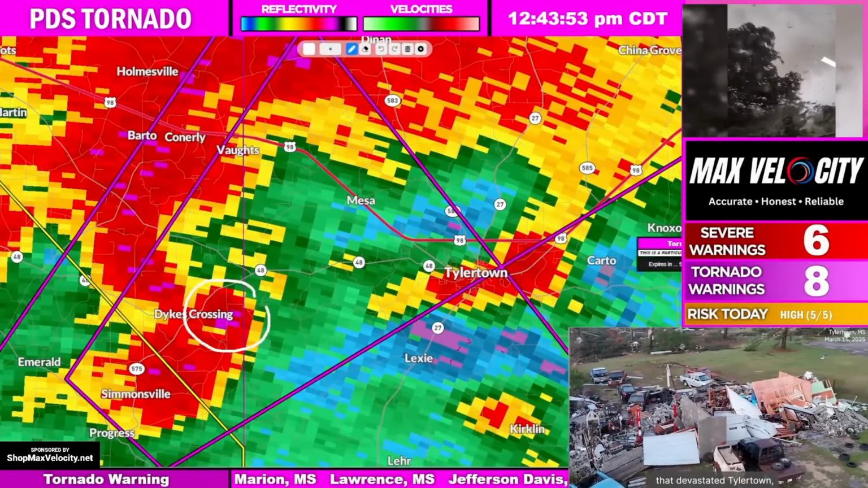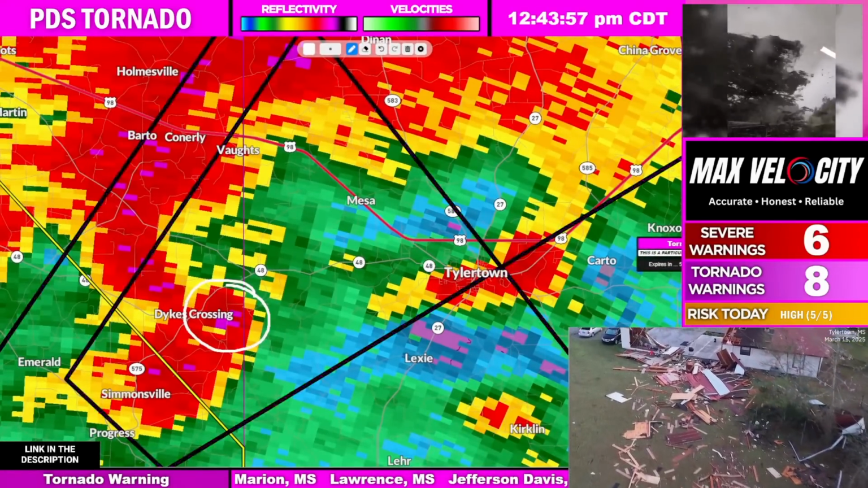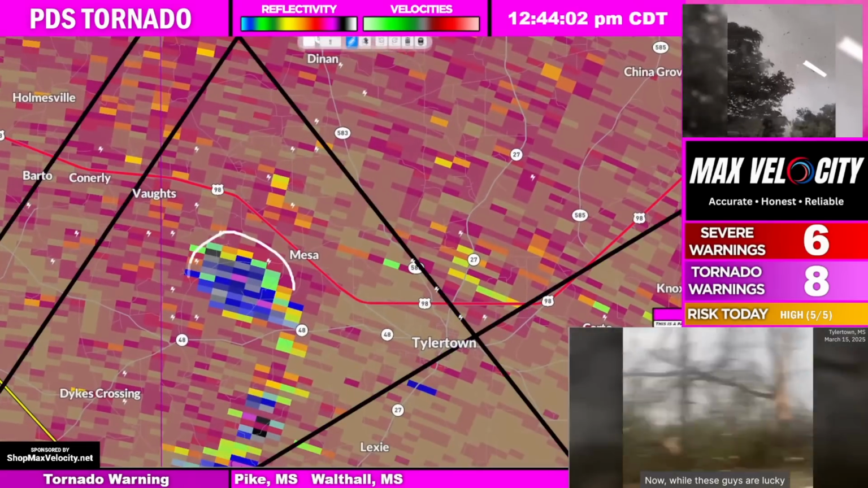Oh my goodness. This is terrifying. This, by far, over the last 24 hours, is the largest debris signature that we've seen.